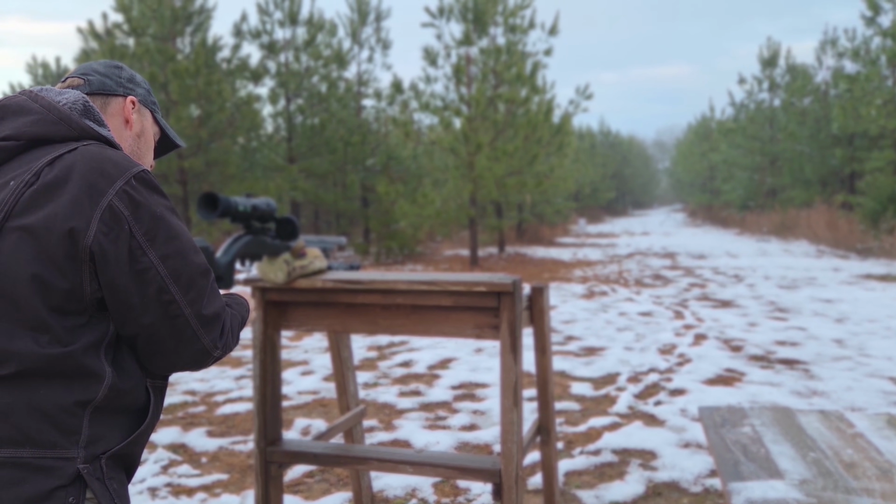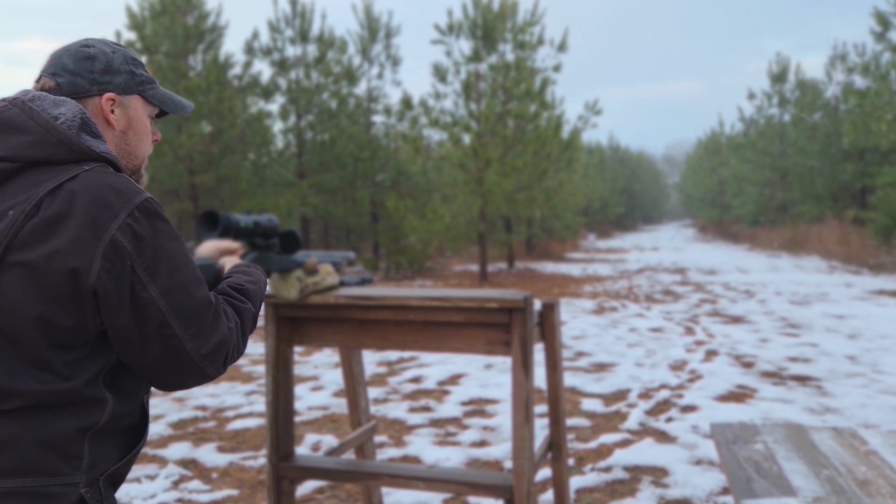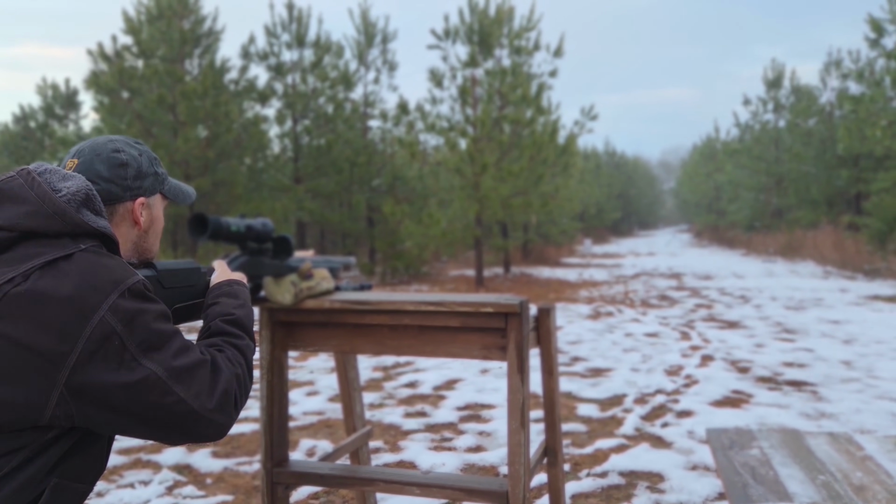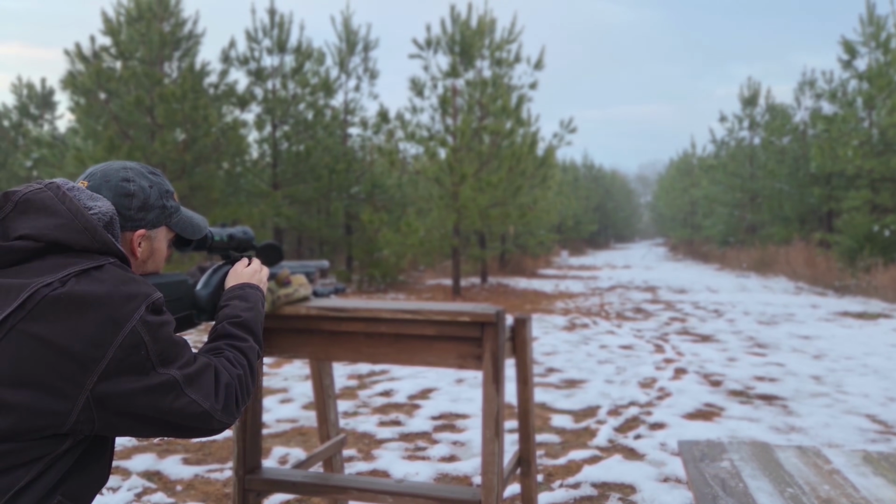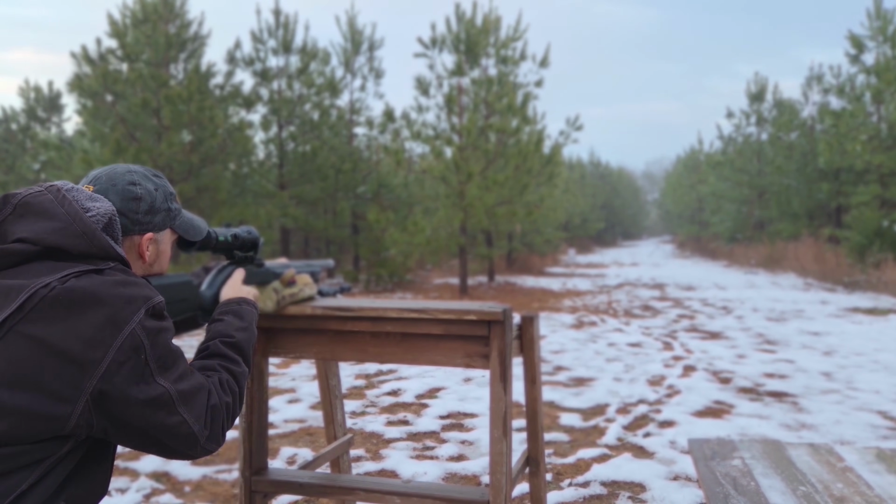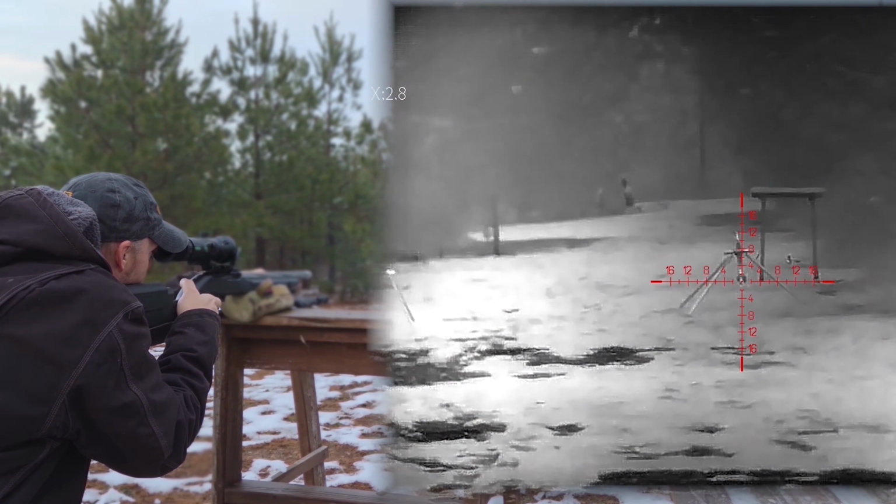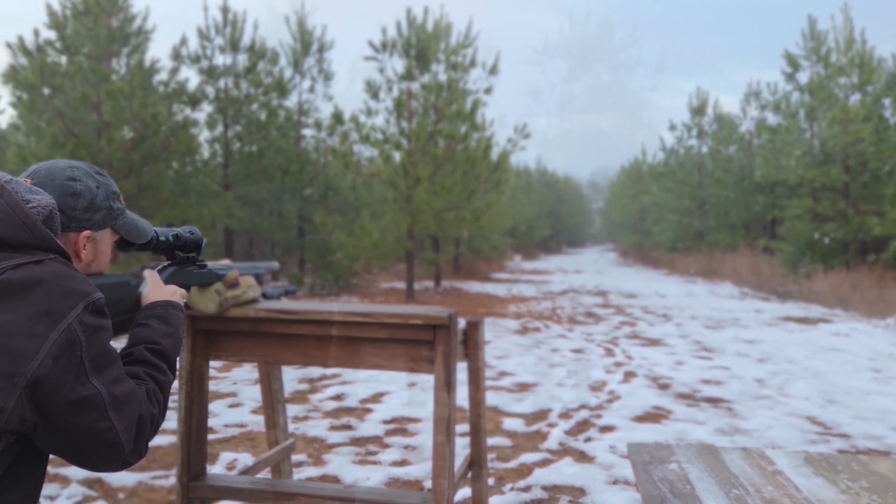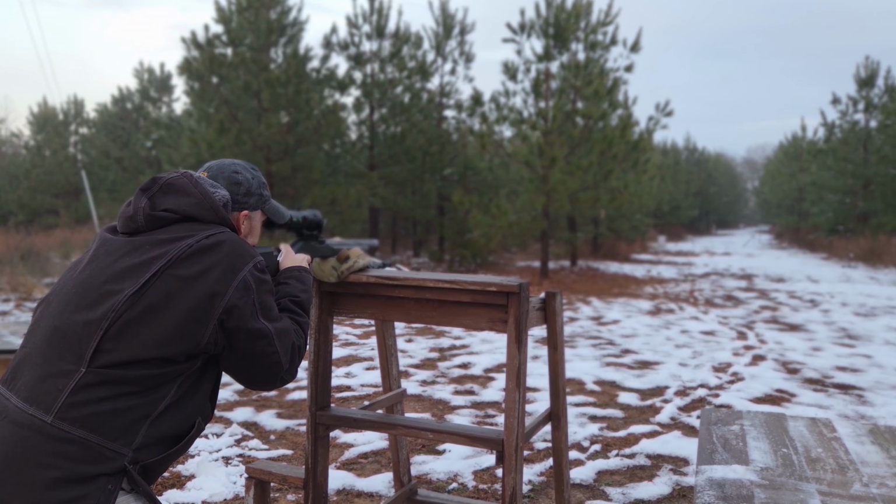And I'll demonstrate to you guys the repeatability of this QD mount. So go ahead and get into position. Charge the rifle. All right. Aim at the target and impact. All right, guys, this is not my AG Game Changer bag, but it's close enough right now.